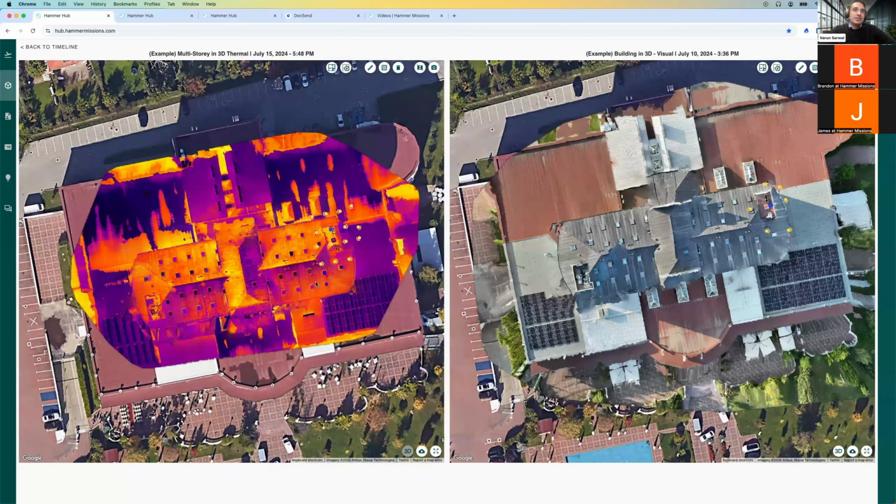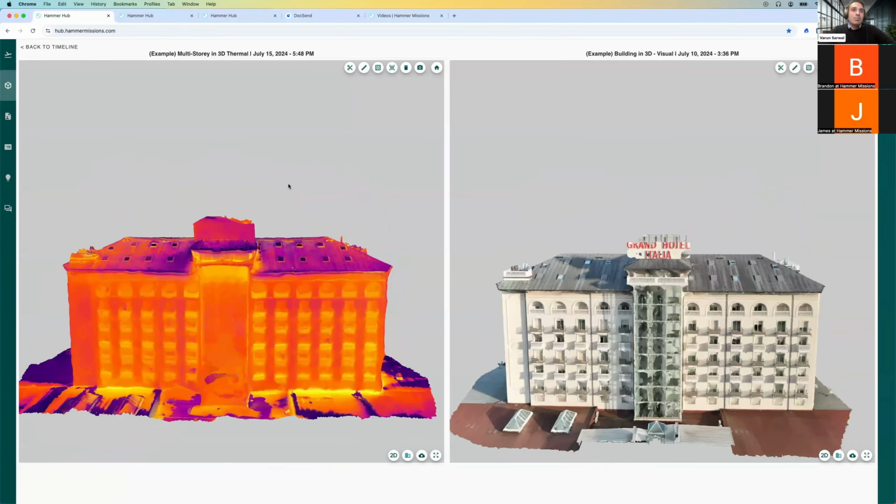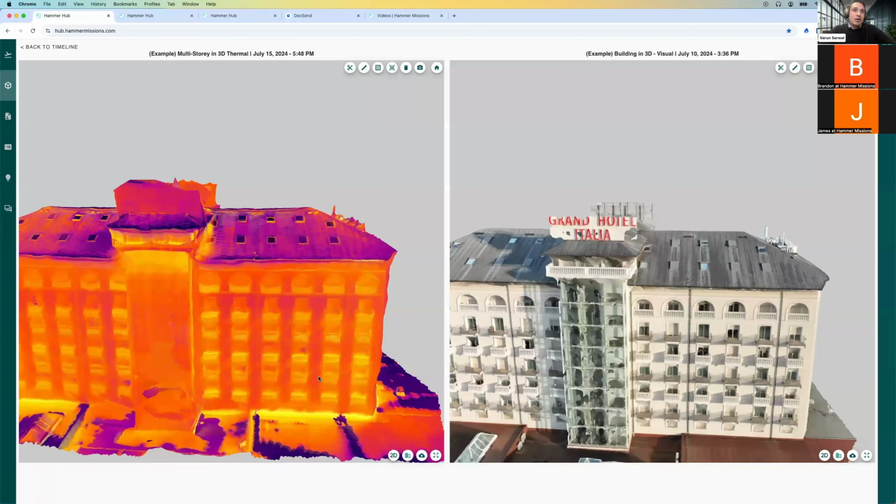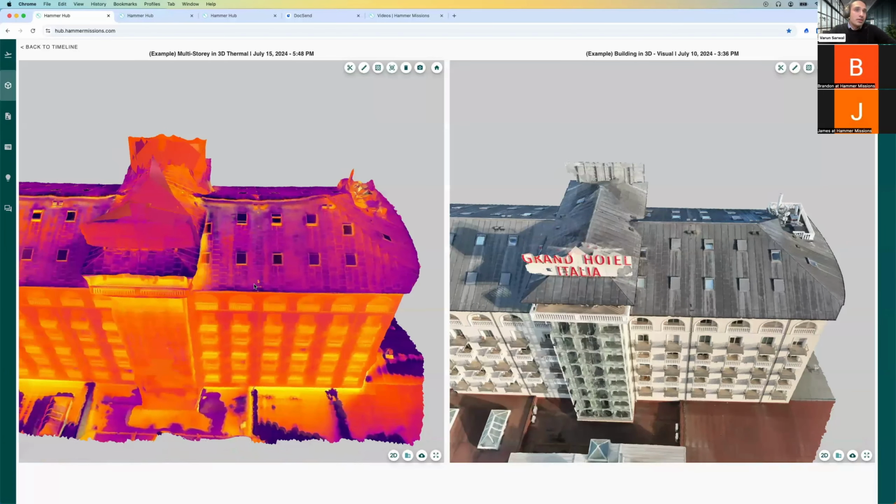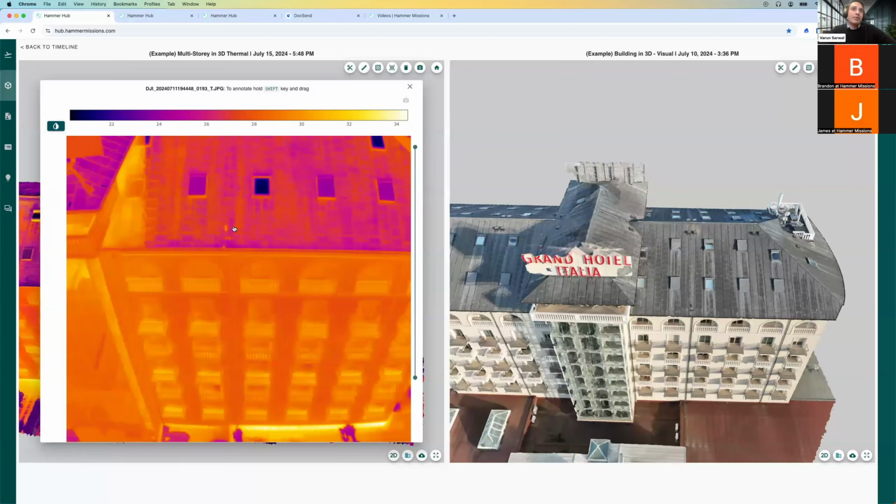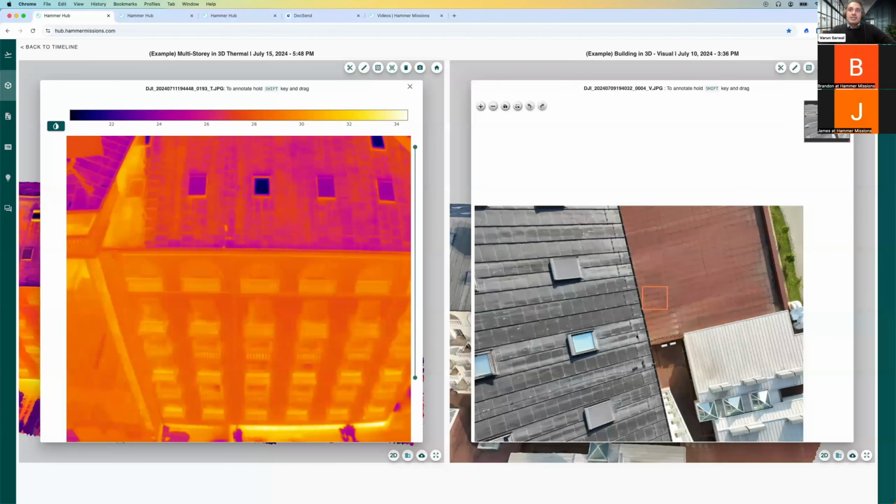And you can do the same process in 3D. So if you are looking at the property, you can look at the property, let's say, from a facade perspective. If there are specific anomalies that are jumping out, any bright spots or cold patches, you can just double click on them and then bring up the closest image that shows you that part of the building. So, for example, over here, I'm looking at the specific area if I wanted to probe that more. And I can also double click on the visual image to get a better sense of that visual as well.